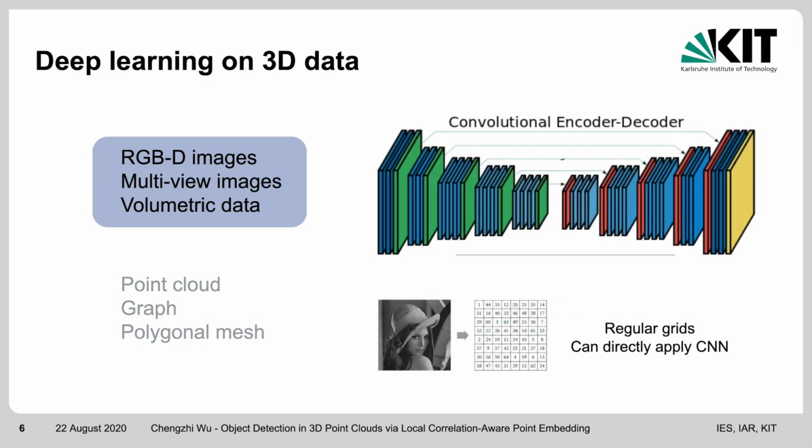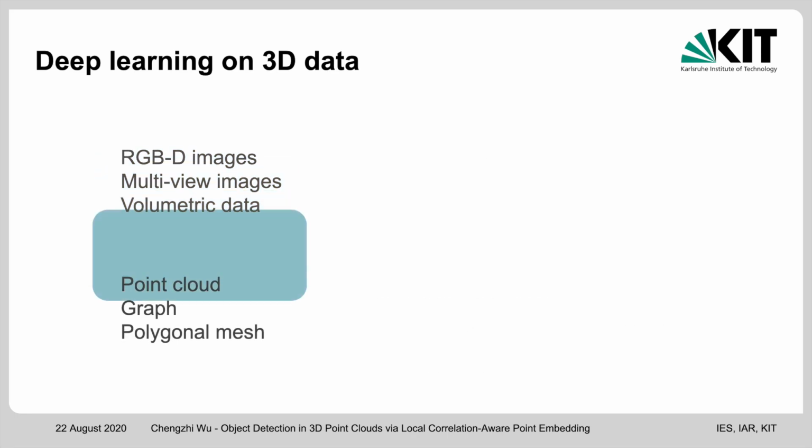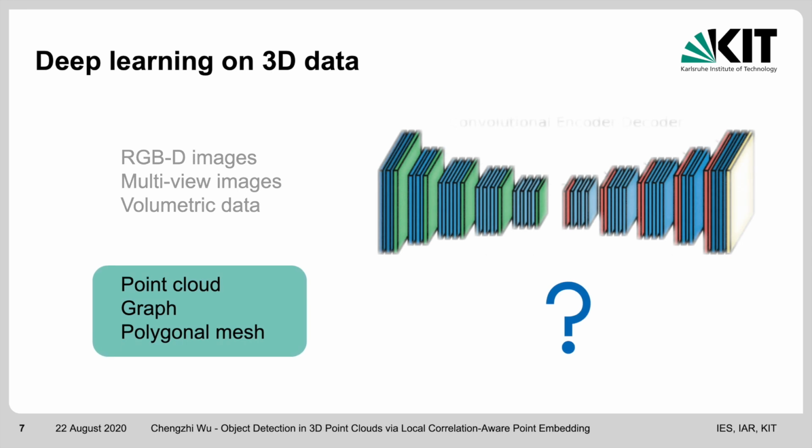For the rasterized forms, it is quite easy to extend 2D convolutional neural networks to 3D convolutional neural networks, since those are just regular grids and we can directly apply those convolutional operations. However, when it comes to those irregular forms, it is quite hard to directly apply deep learning methods on them, since normally defined 2D convolution operations do not fit anymore.